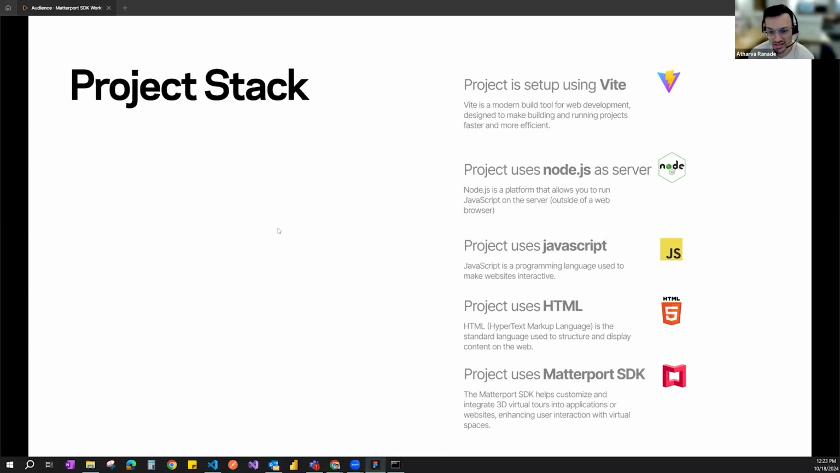The project uses Node.js as a server, and as a result of that, we had to get Node.js installed first so that we could have the server up and running in the project. NPM, the Node package manager, allows us to download and install the different packages that are needed for this. So Node gives us both server and package management.